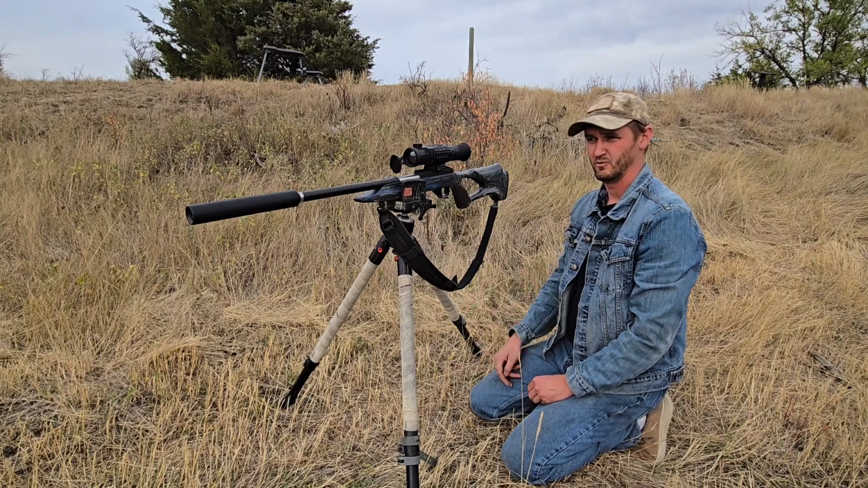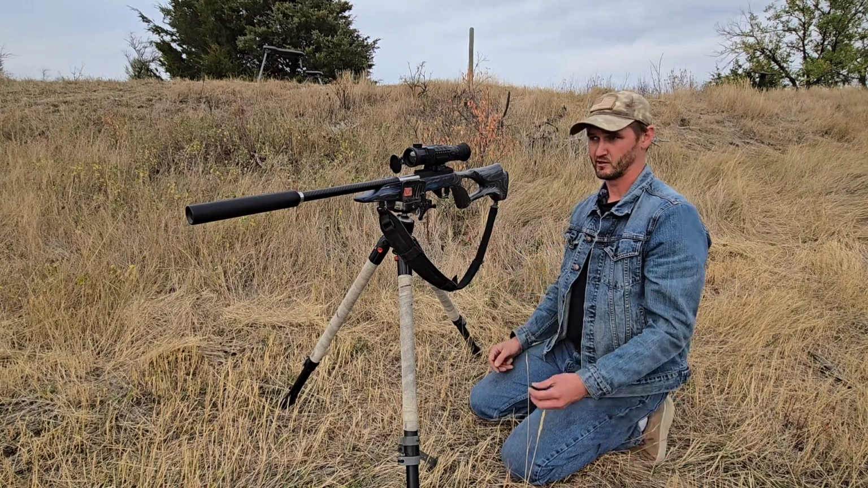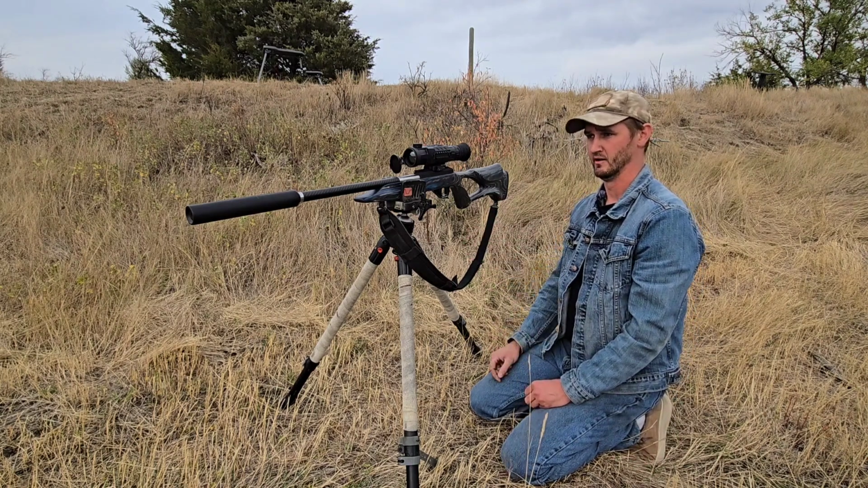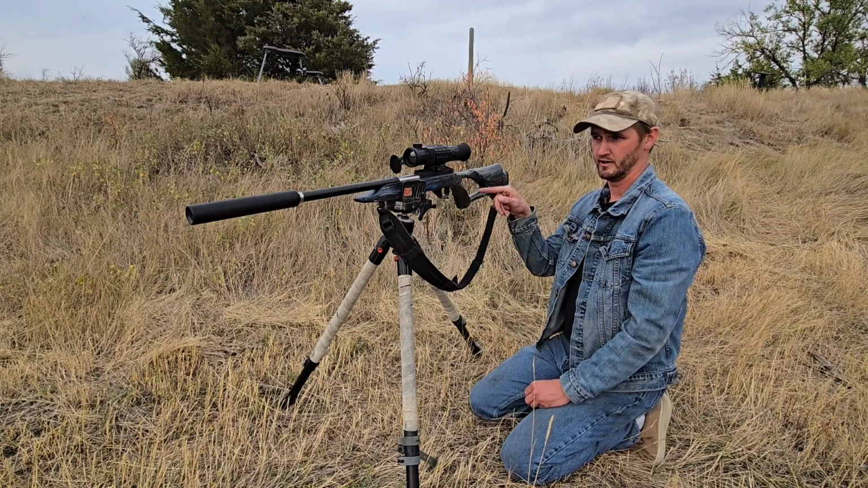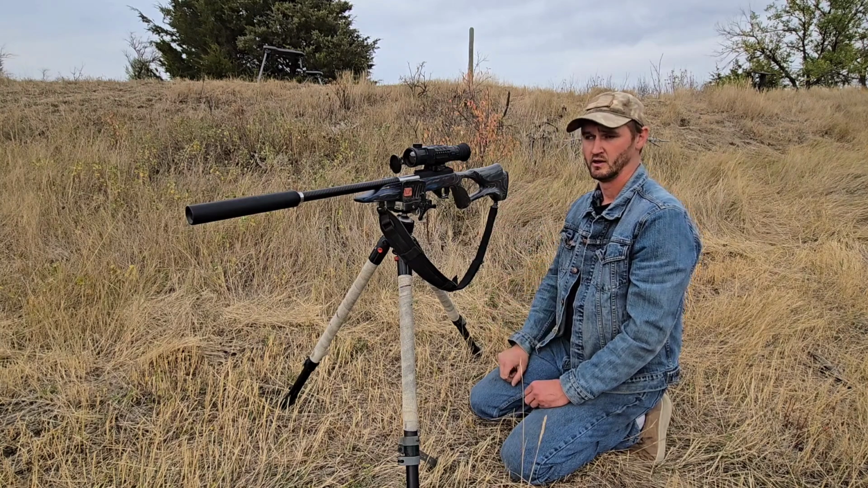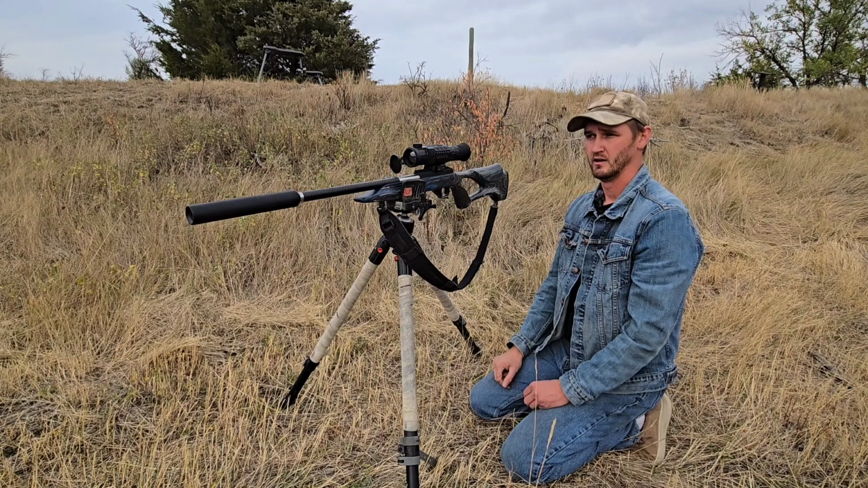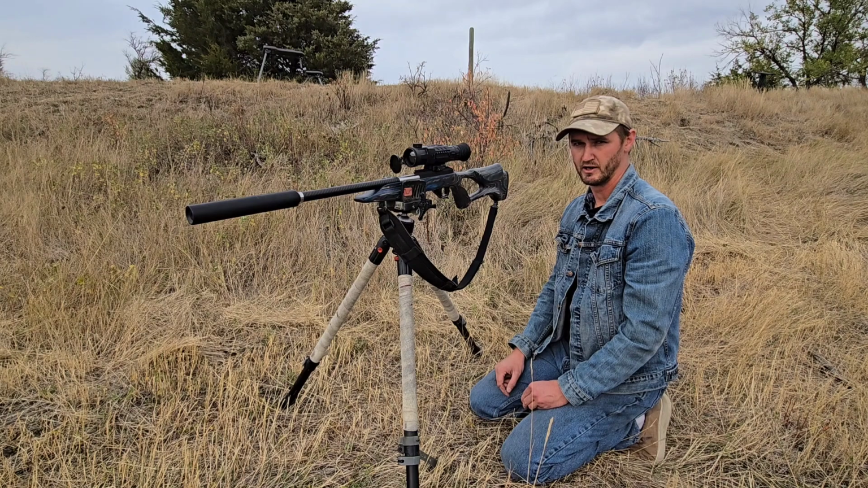You can kind of tell where you hit with a thermal compared to a rifle without actually having a high-powered scope, because it'll splatter a little bit here and there. And actually, with this, you can watch your bullet in the thermal out to about 150, 200 yards roughly. It's kind of cool. You just see a little dot whizzing out there. But the higher end, higher powered rifles, you can't do that. We'll go check it, and then we'll see what we need to do to make an adjustment.